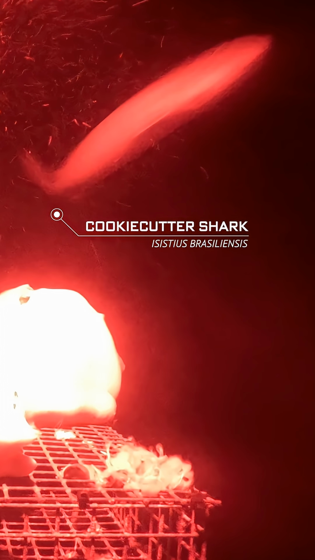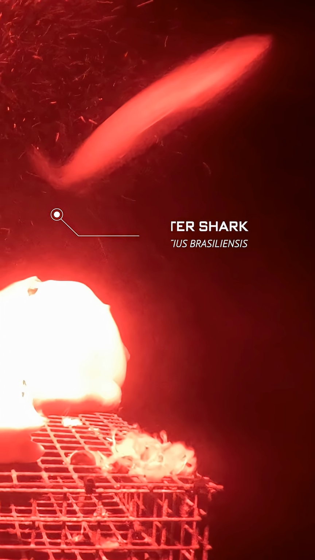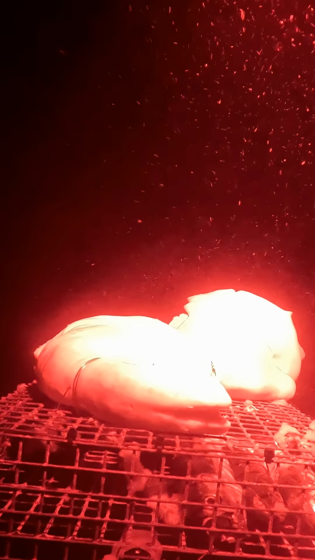This appears to be a cookiecutter shark, a small, rarely seen but infamous shark species found in deep oceans worldwide. I'm not totally sure about the ID here though, but the long torpedo-shaped body, very rounded mouth, and distinct lack of dorsal fins all point to this being a cookiecutter. What's interesting is, the way it emerged out of the darkness, seemingly to chase down the much larger cage, is another point towards a positive ID, because these sharks punch way above their weight class when it comes to food.